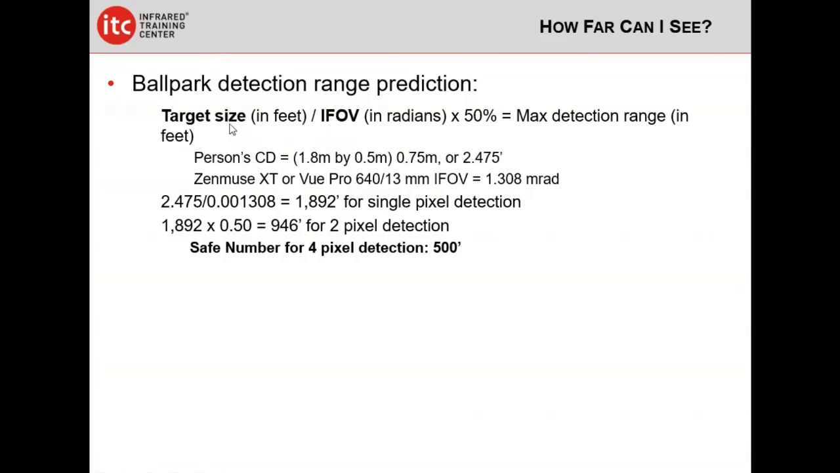Okay, so target size, this is our critical dimension in feet, divided by the IFOV in radians, and then we multiply it by 50%. That gives our maximum detection range in feet. A person's critical dimension, again, is defined by Johnson criteria as 1.8 meters by half a meter, or 0.75 meters. We convert that to feet, and we get 2.475.